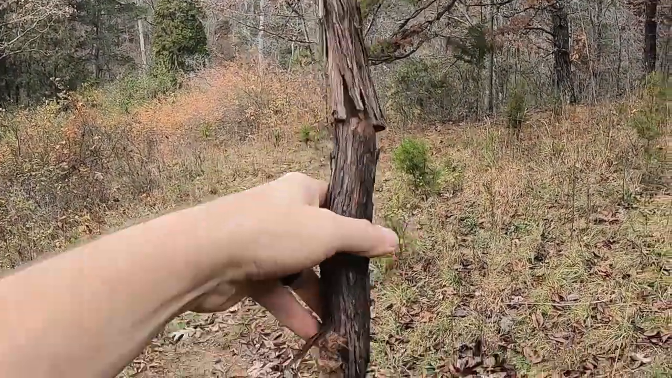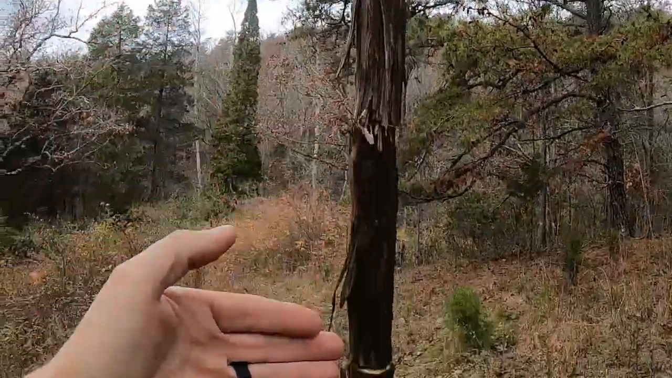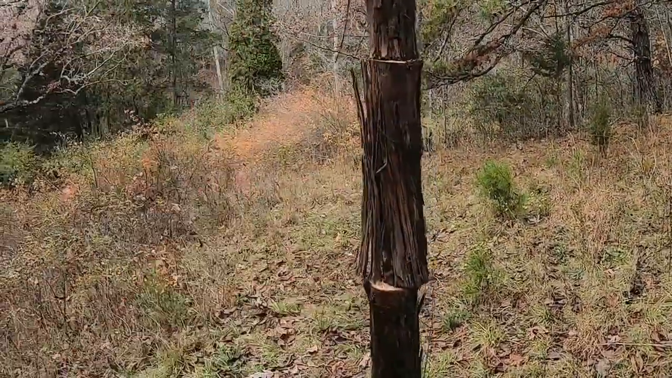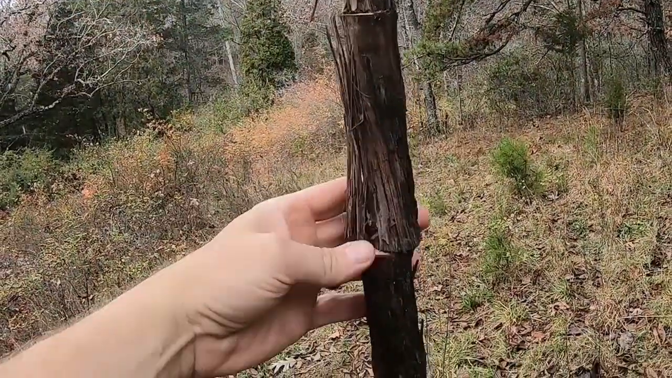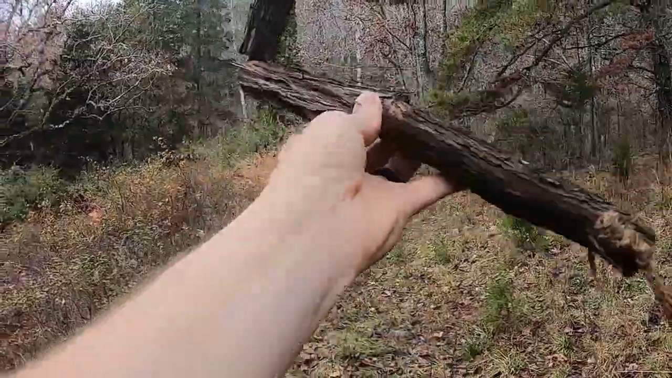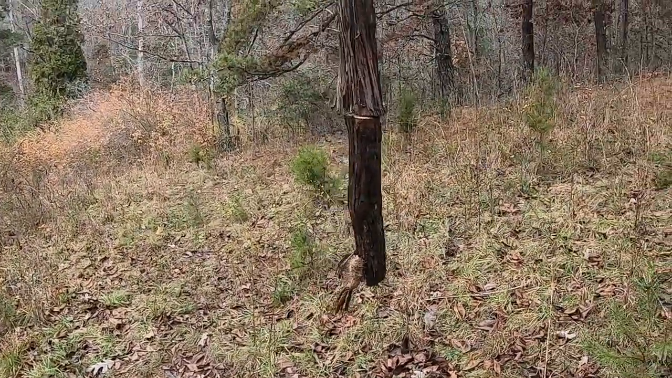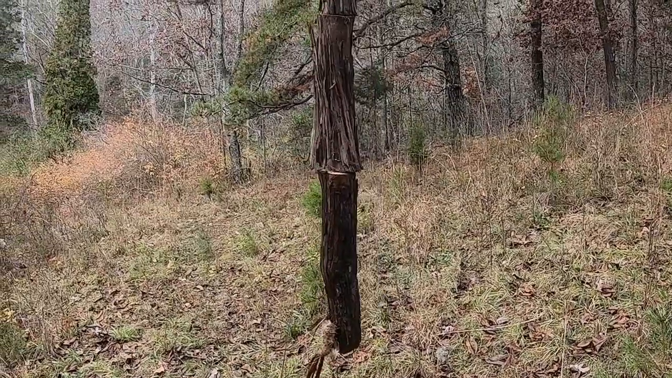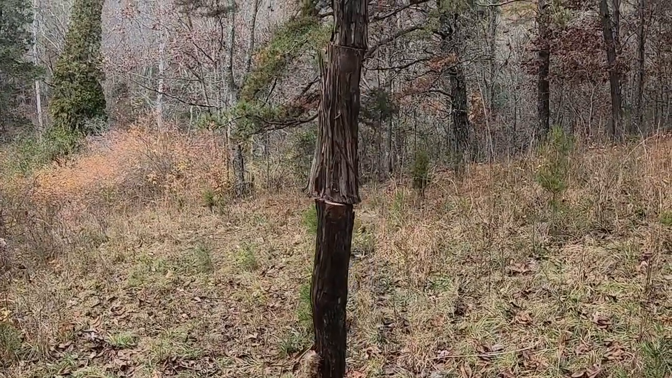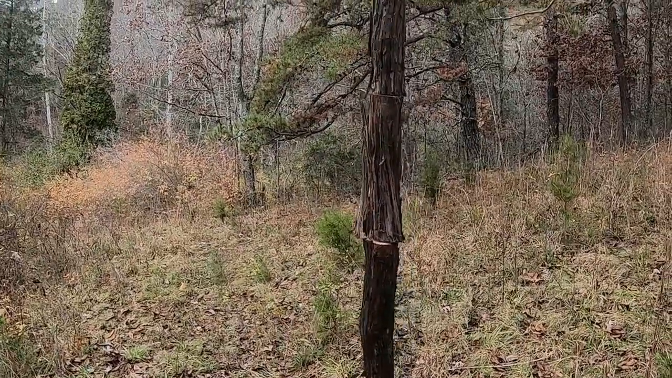And then I took rope and ran it down through the middle. So it's not just a stiff piece of vine, it's got play in it. It'll actually move and bend and stuff, which I think would be very attractive to a buck that's really riled up, wanting to work a branch. So I'm pretty excited about that particular setup. I just hope the bears don't tear it up too bad, and hope it holds up to them.